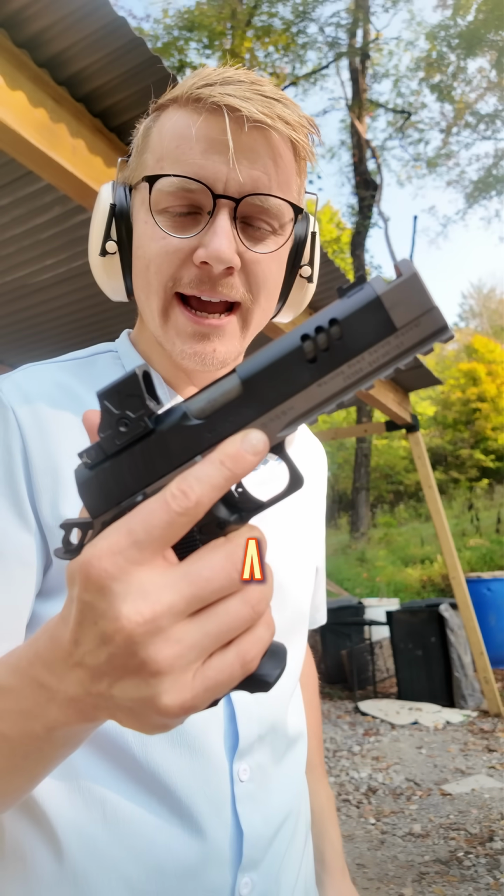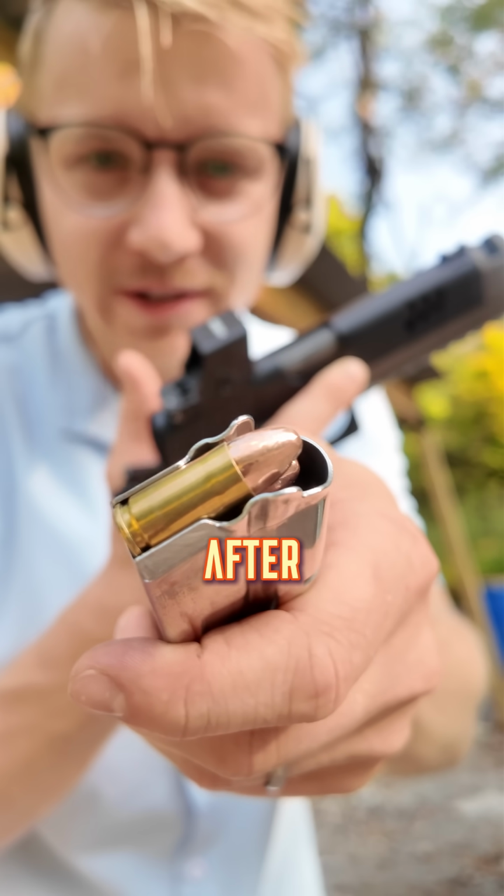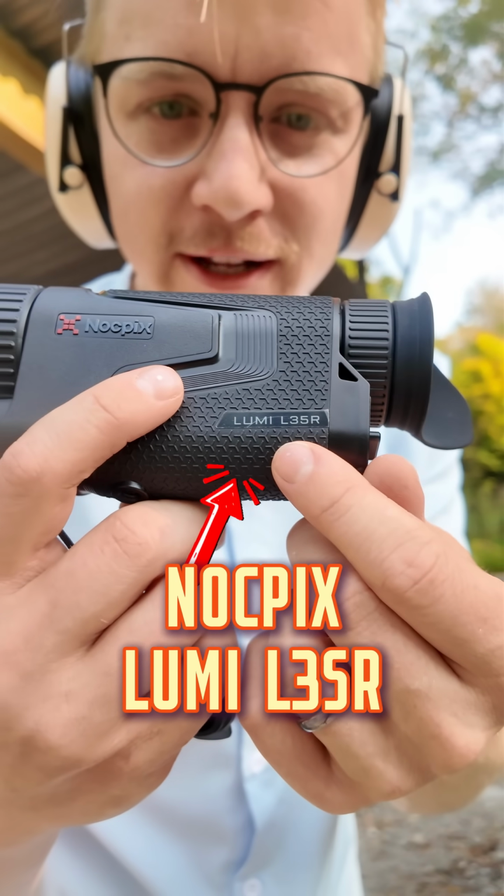Will getting shot by a handgun burn you? Well, 9mm is extremely hot after it's been shot. Allegedly. So today we're gonna test out this theory. And to find out just how hot 9mm is after it's been fired, we have the Knockpix Lumi 35R.